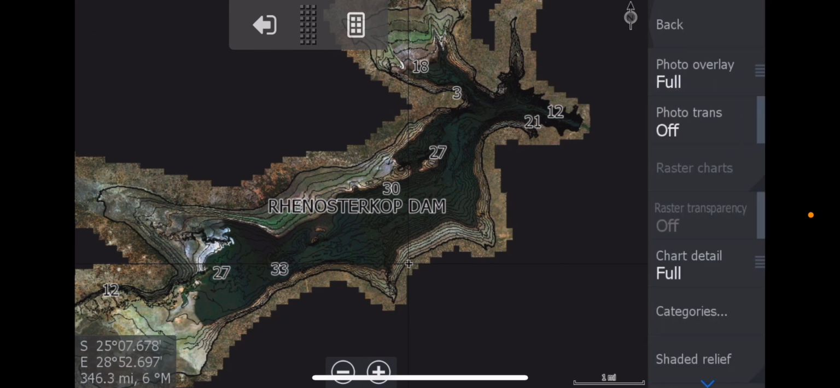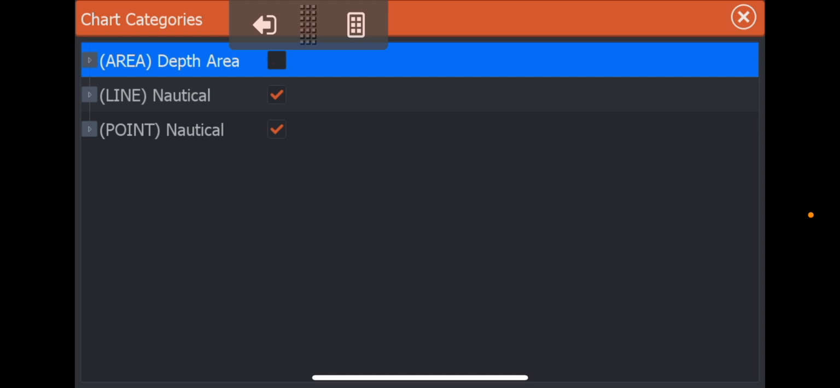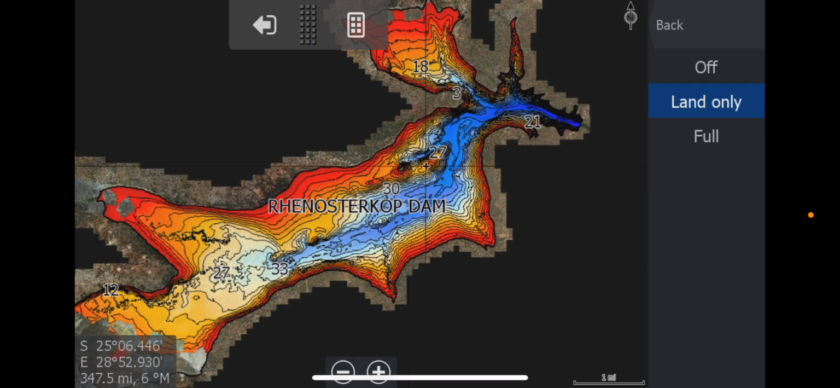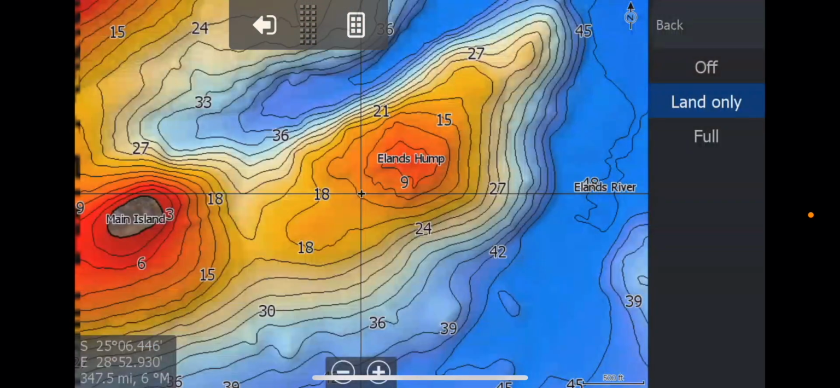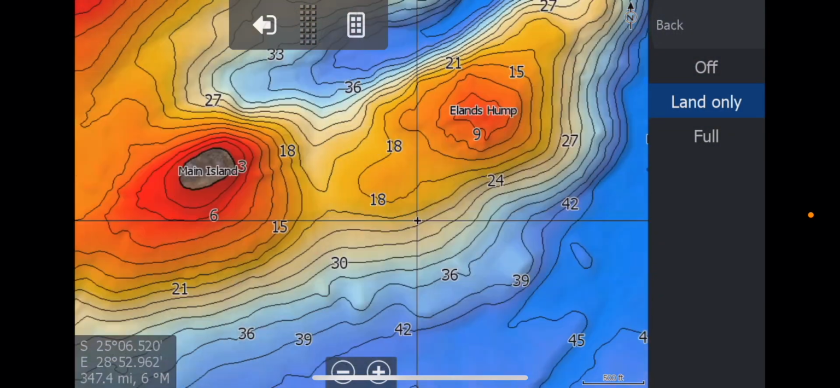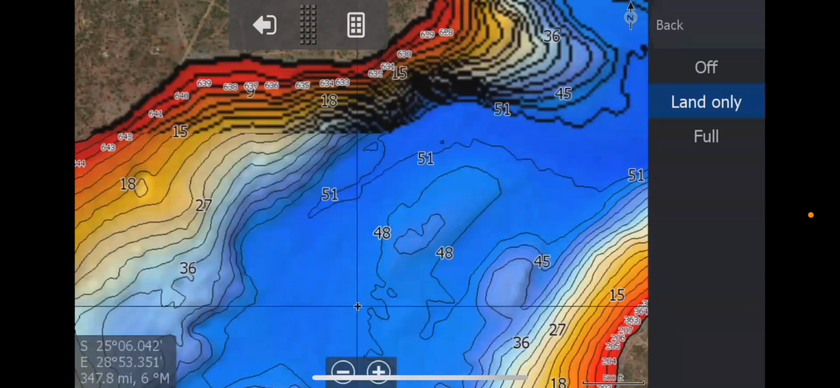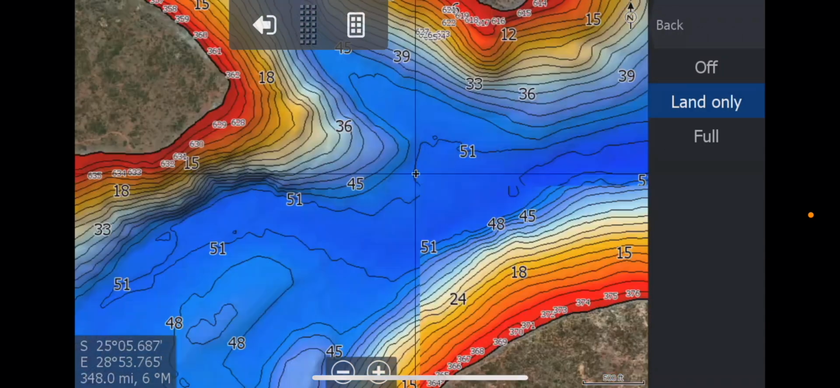You can go back and put the shaded relief on, but then remember, you've got to go to your categories, turn the depth area off, and put that onto land only, and then you get a lovely, lovely shaded relief. Look at that. Beautiful, beautiful, beautiful stuff. With the satellites, with your photos, with the whole shebang.